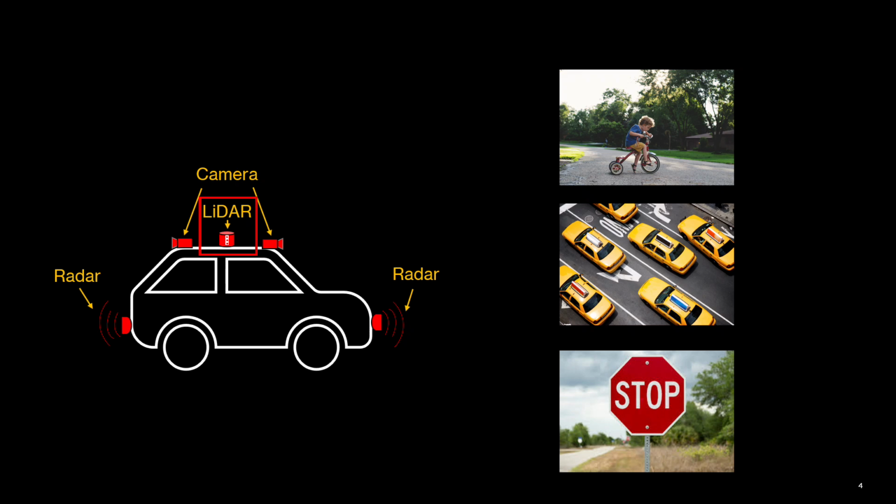LiDAR technology is undergoing a rapid and fundamental transformation. The field is moving away from legacy scanning-based systems toward compact, solid-state architectures that are low-cost and scalable. This promises to transform LiDAR from a necessary evil into a reliable and inexpensive modality.